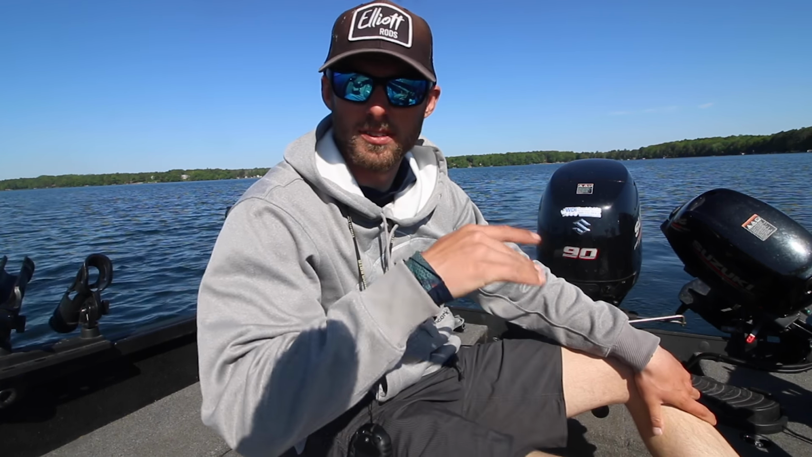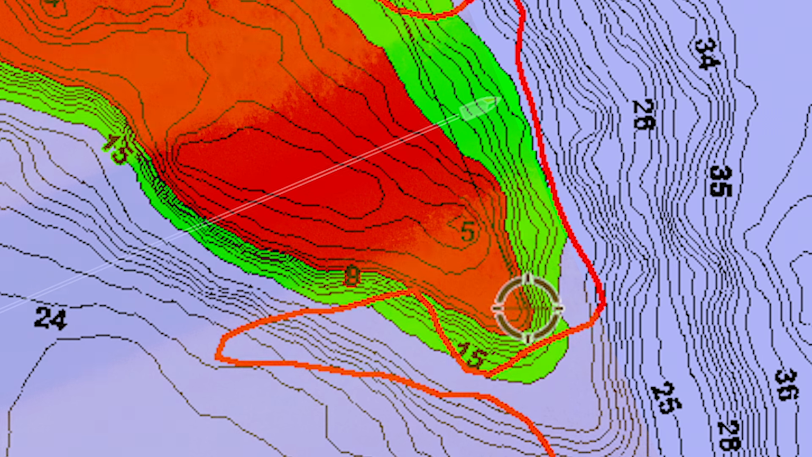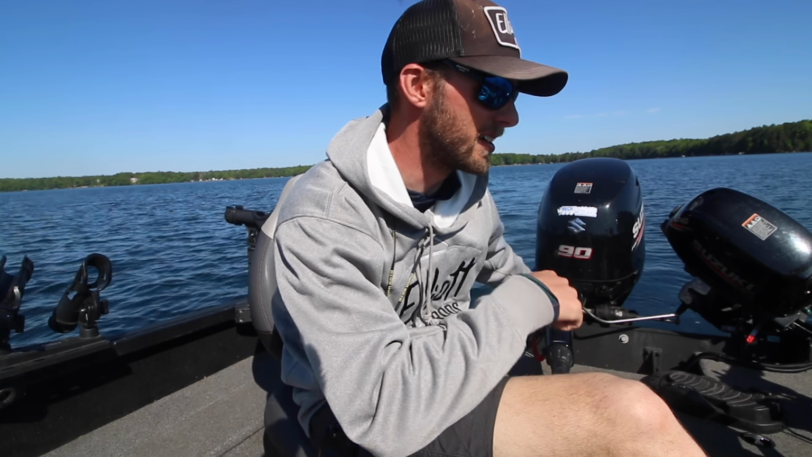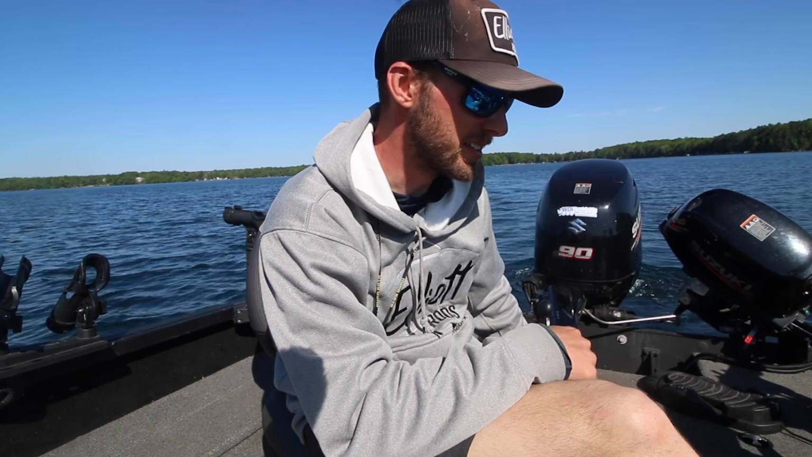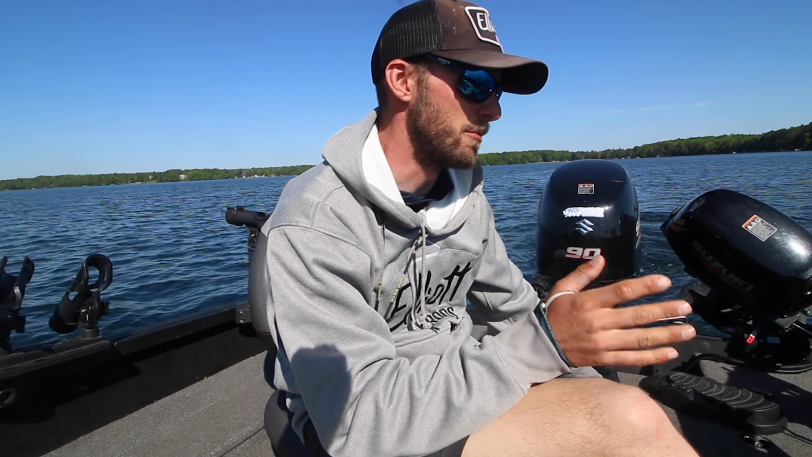And I'll lay this over some structure so you guys can get an idea of how this is laid out. So you can see this runs out to the point here, and these fish are sitting just on the outside edge of these weeds, right as this point starts to fall off to deeper water. And this is something you see a lot. Once again, what do you notice about this? The fish are not right in the weeds, they're in a bald spot.